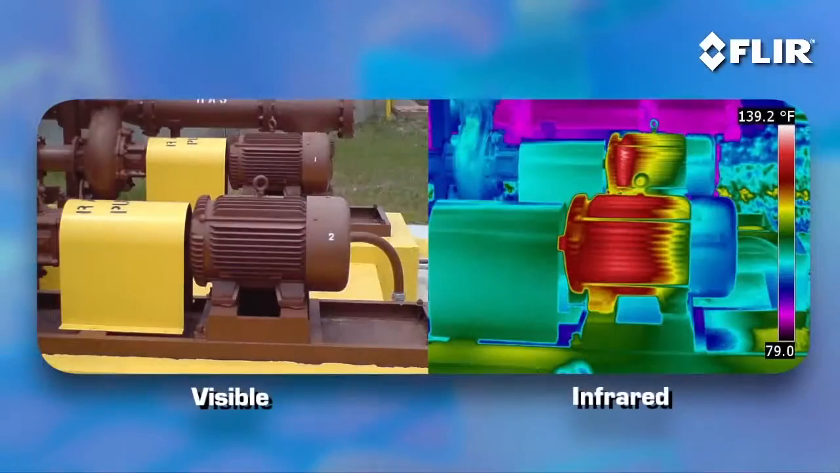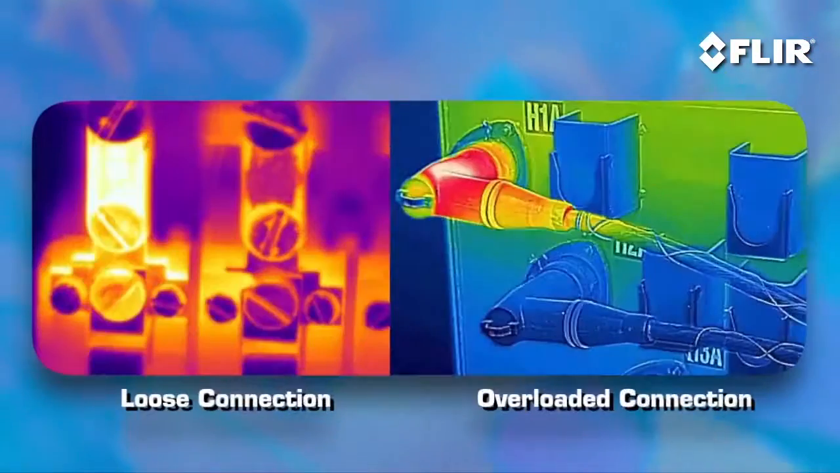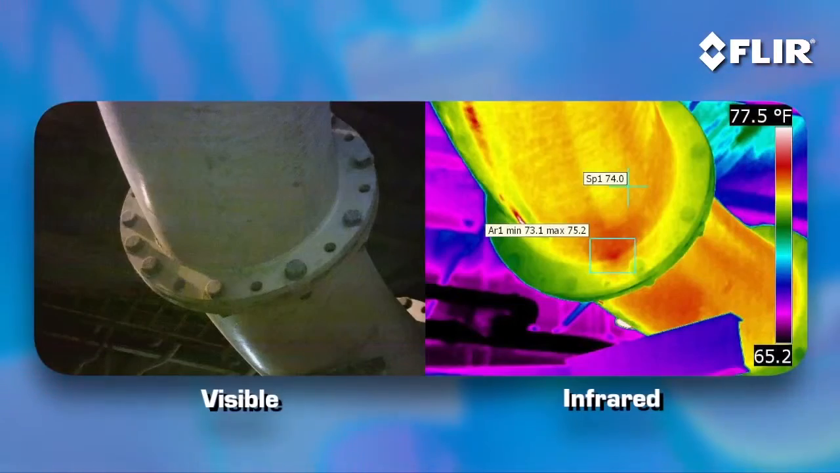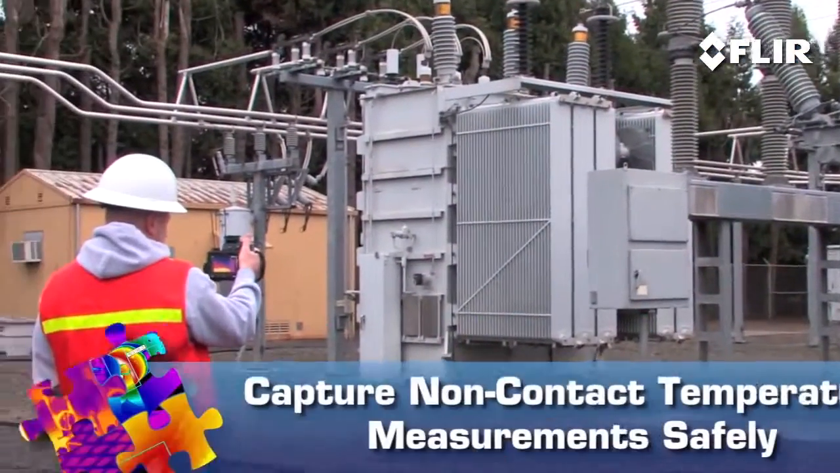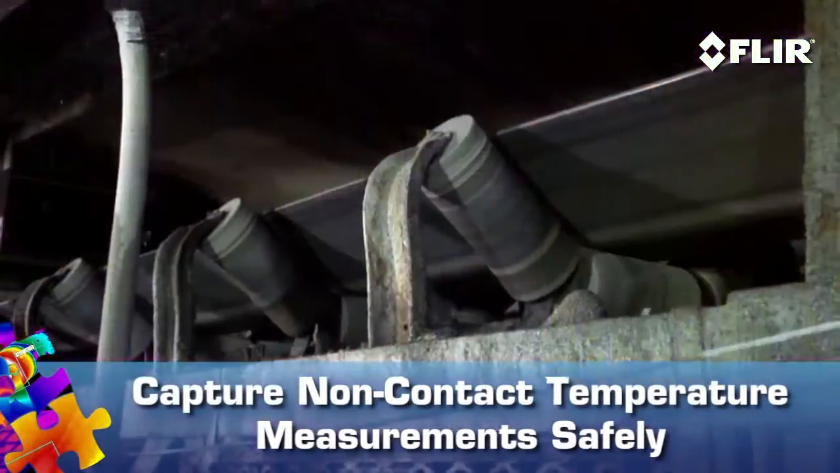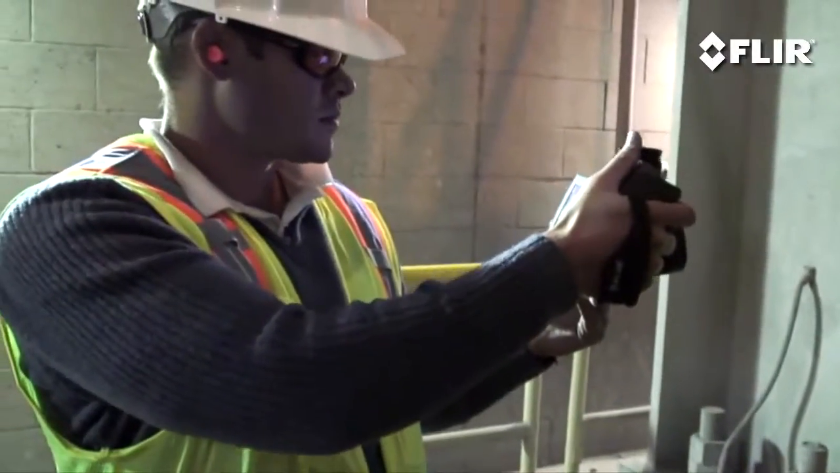Electrical and mechanical stuff tends to get hot before it fails. So it's logical why a thermal imager has become must-have gear for spotting things like loose and overloaded connections and equipment wear and tear. It's also a non-contact tool that allows you to inspect from a safer distance, so you don't have to get close to live or moving equipment or probe around to gauge a problem.